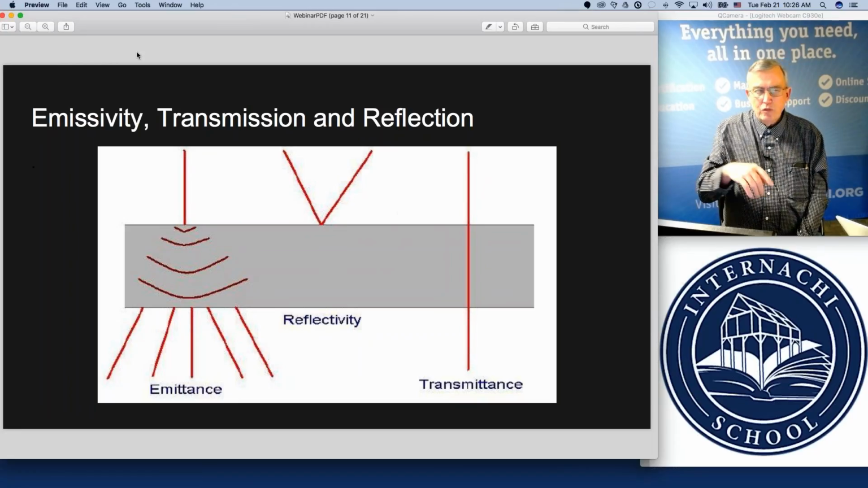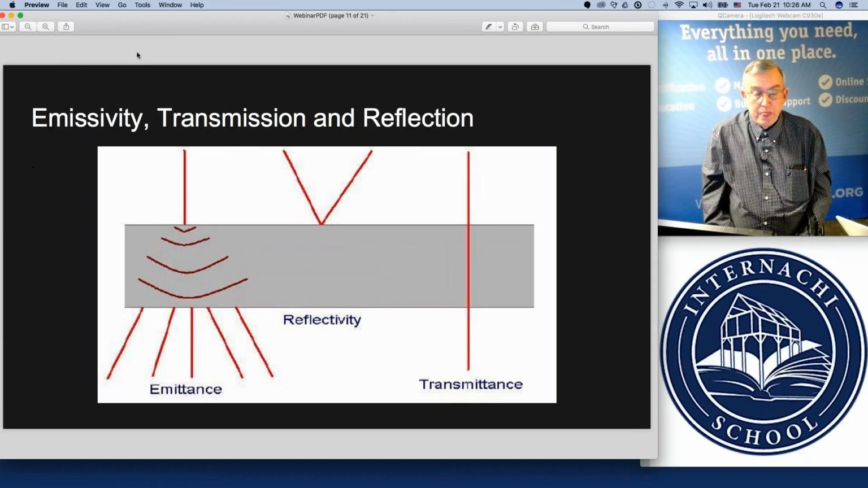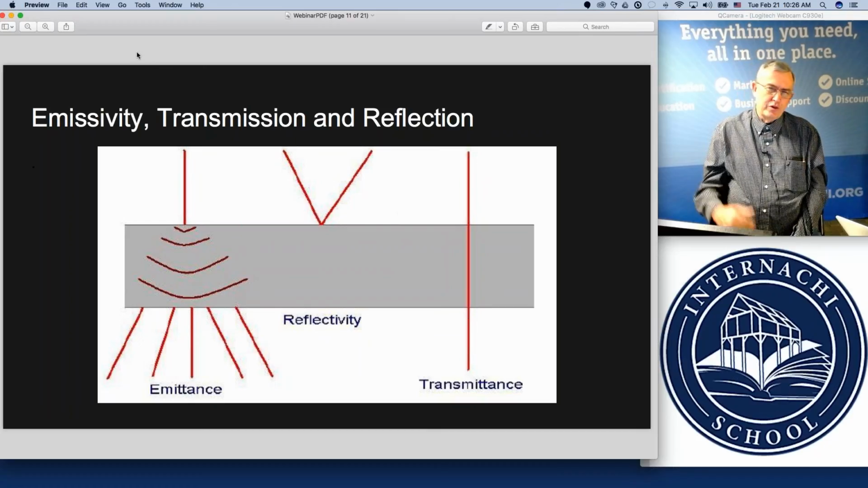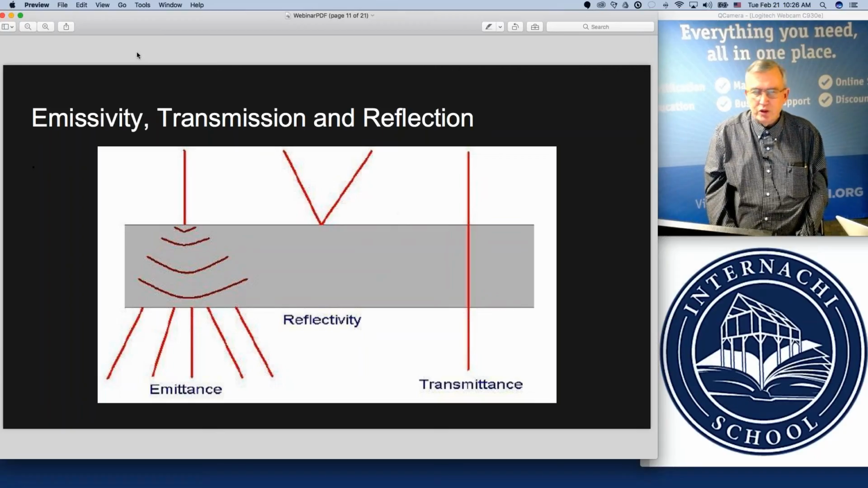It's not a true and trusted thermal image like emissivity that's actually coming out of the atoms itself. So we try to talk about that in the class, how you can be aware of this and be careful what conclusions you come to.